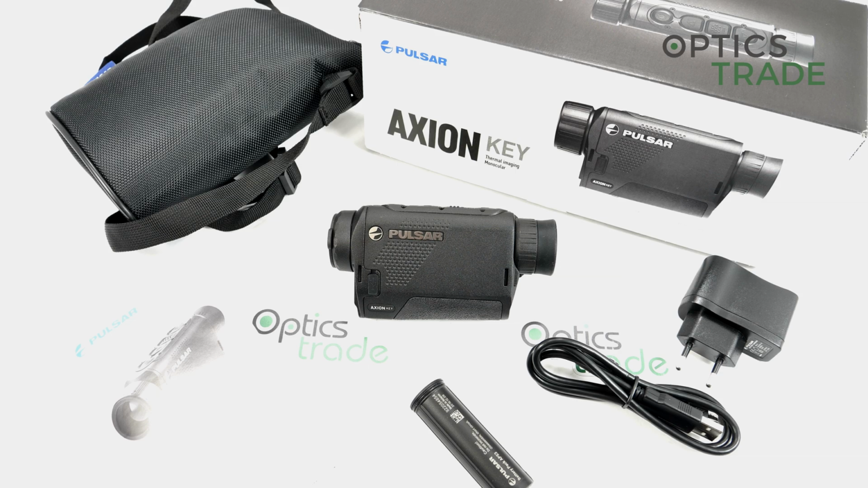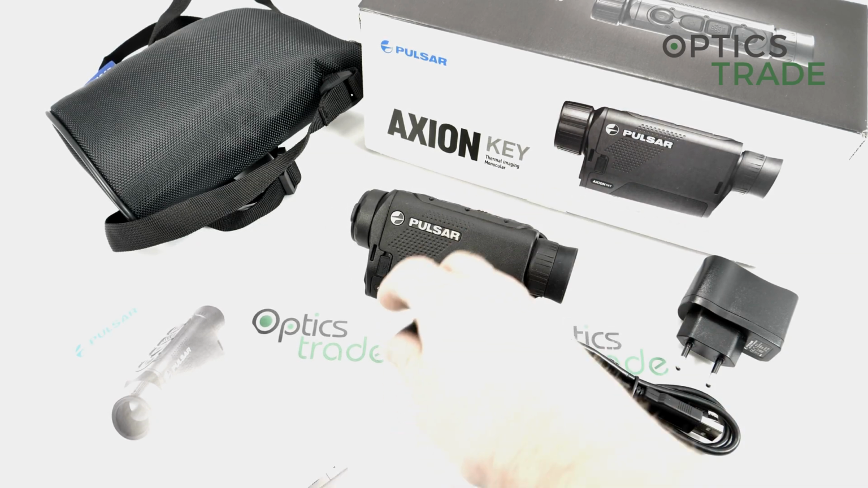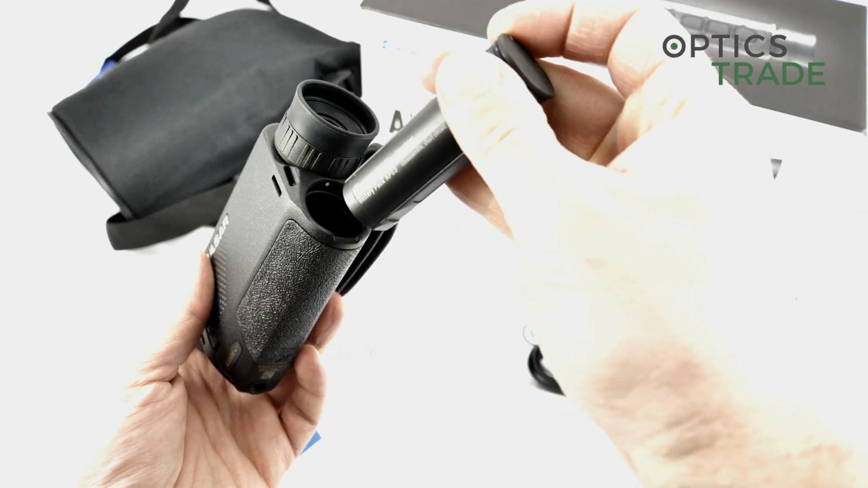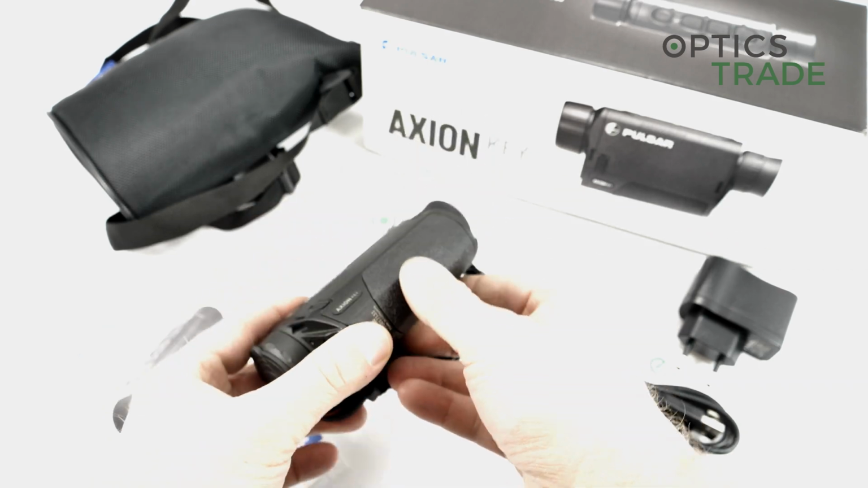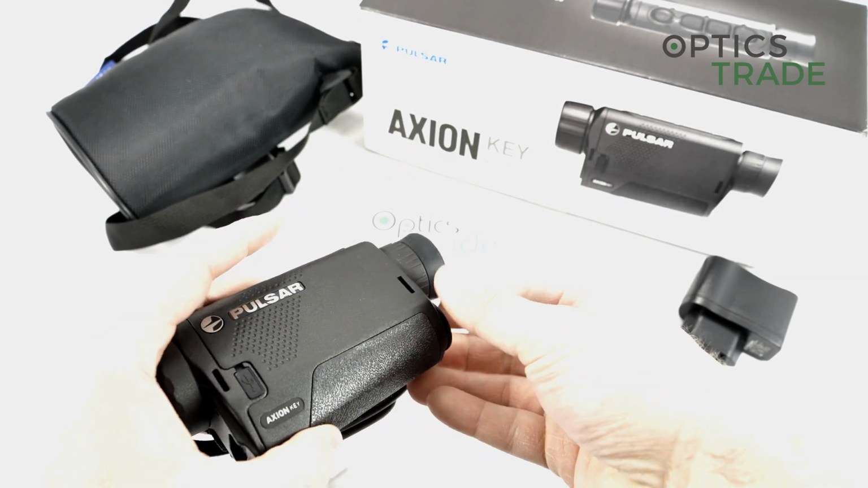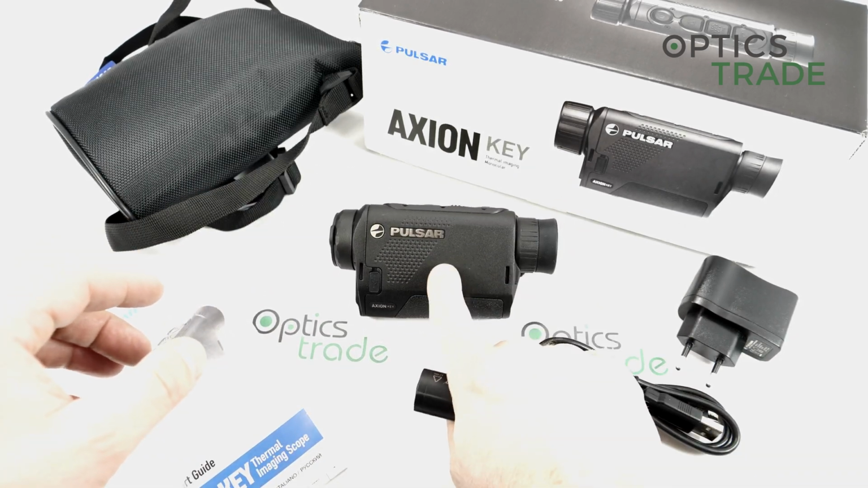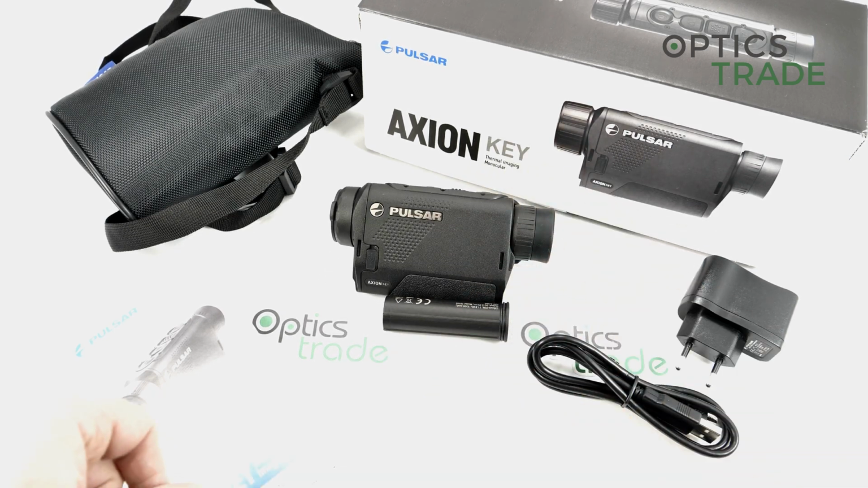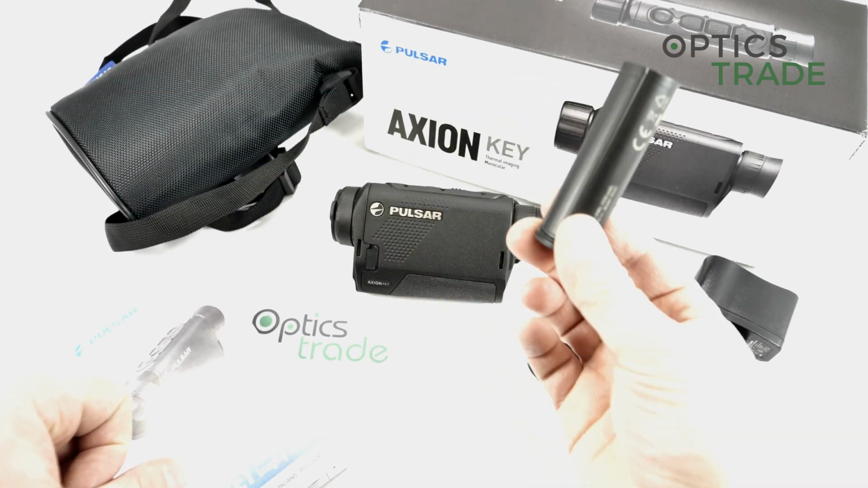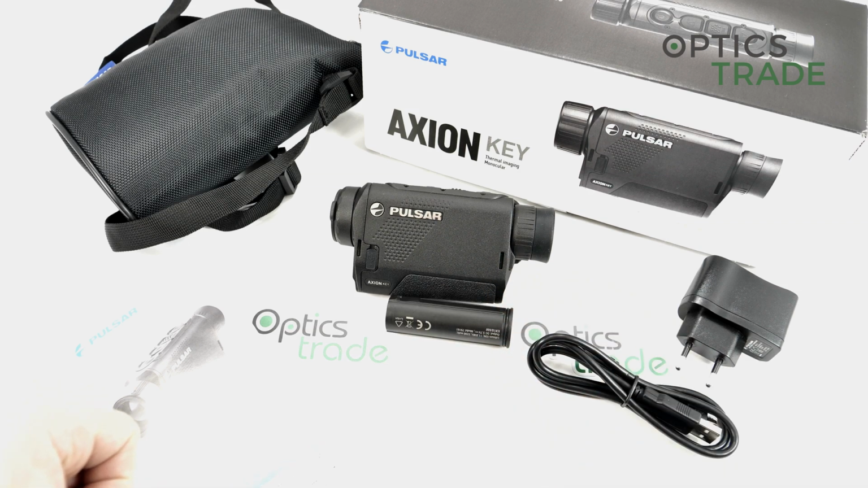So like all Axions, this Key is also completely waterproof. It features the IPX7 waterproof standard. That means when you put the battery in, you can even submerge the whole device into the water and it will still work. This is something that most of the competitors do not offer. Not to mention that when you look at the magnesium housing, it's really robust and the build quality is really high.